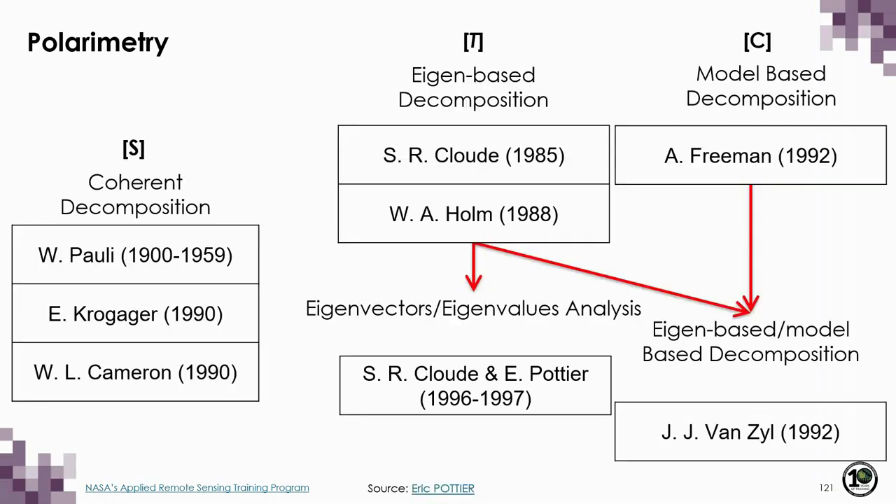Now, there are a lot of different decomposition methods, some of which are for coherent or incoherent targets, and some of which are based on the covariance or coherency matrix, or the scattering matrix. We don't have time in this lecture to go over every one, but we will go over one example, which is the Cloude-Pottier decomposition that is based on the coherency matrix.